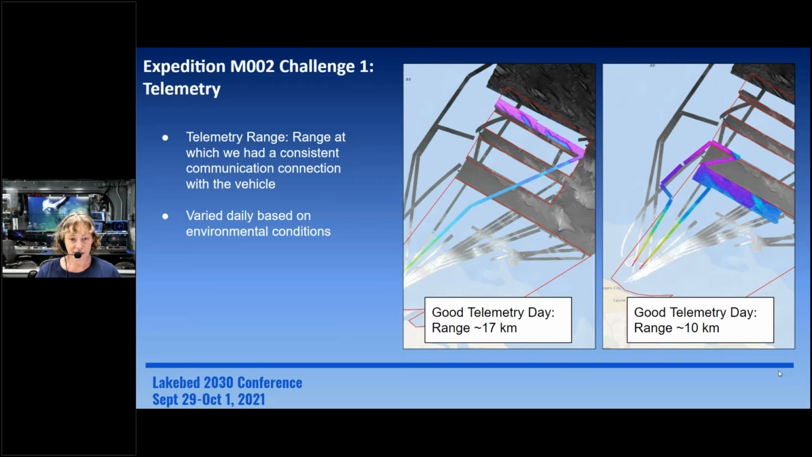So I actually think I'm going to talk about the challenges, because I think the results are important and great and were totally interesting and beautiful, but I think we learned the most from the challenges that we have on these expeditions. And so one of our big challenges was ASV Ben, also in 2019, but we really started to nail it down in 2021, is our telemetry, or our ability to communicate with the vehicle from our shore-based station.